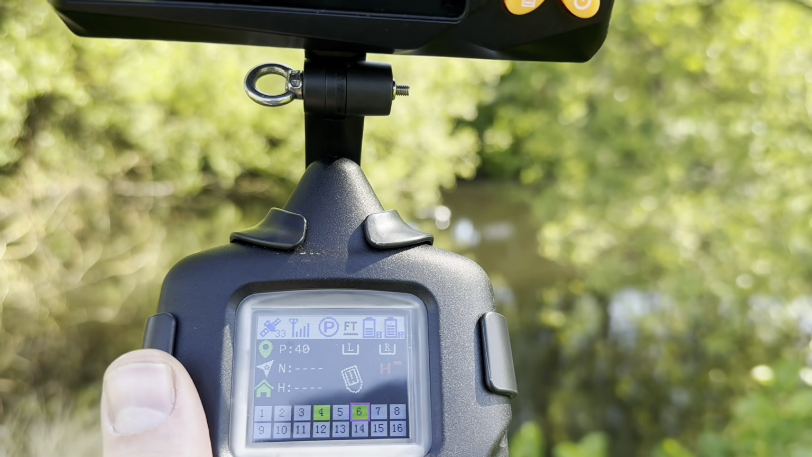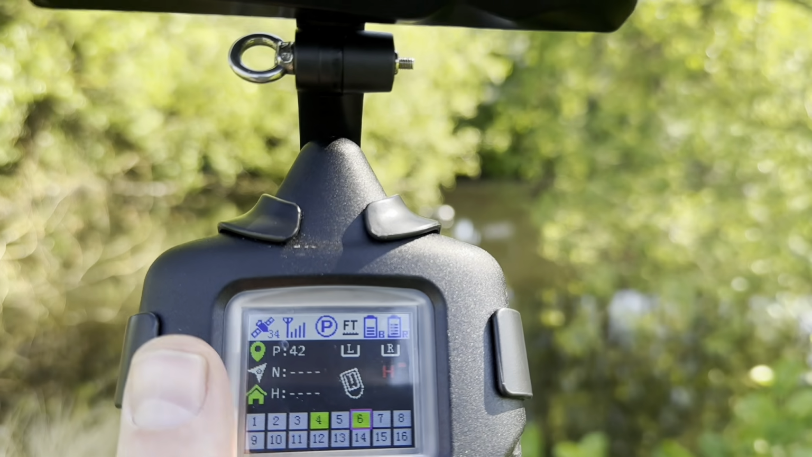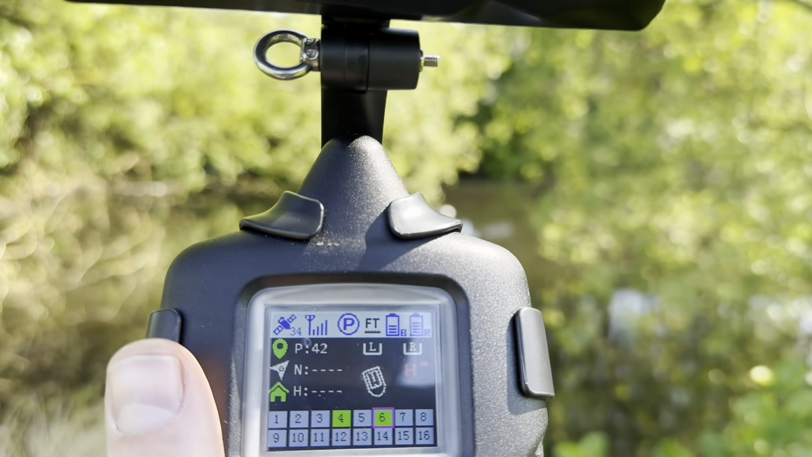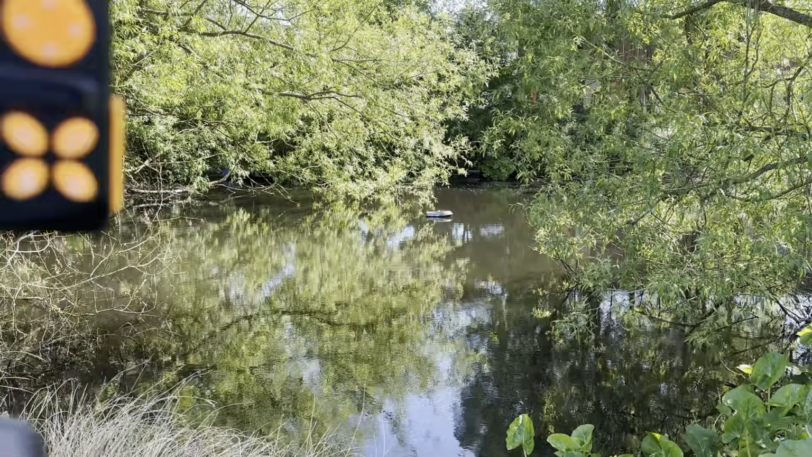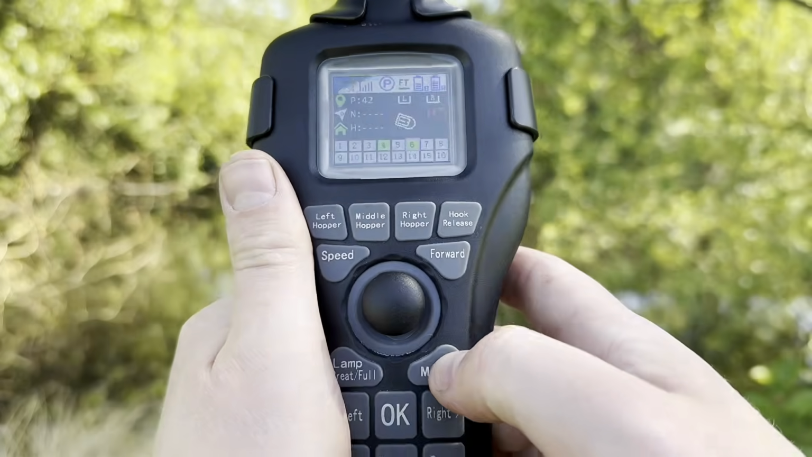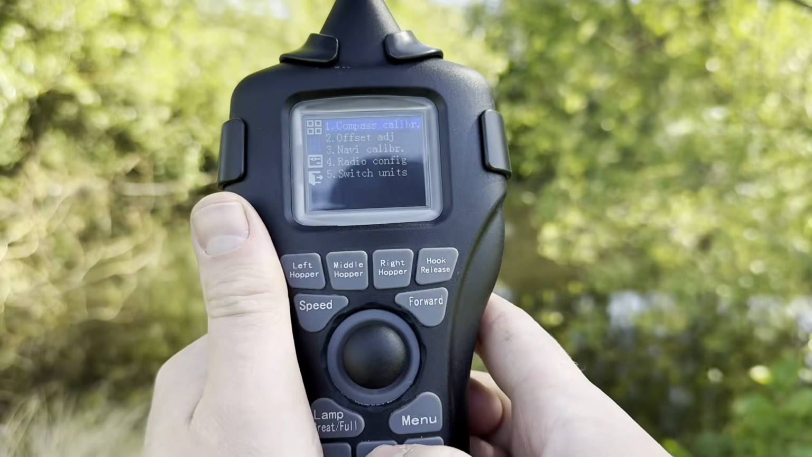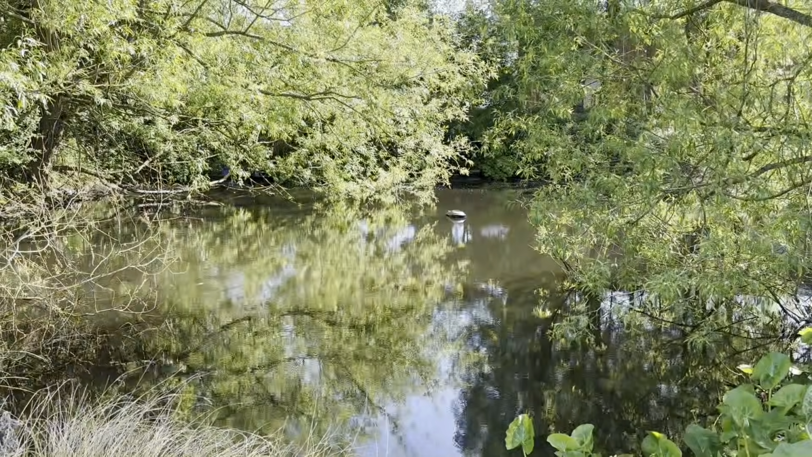Whilst it's climbing, if you save a spot or try and do anything, it can actually cause it to be inaccurate. You want to make sure that you're on a similar number to what it was when you saved the spot, for example. So as we can see here, the boat in the background, we've got 34 satellites. First thing I'm going to do is go into the menu, press it twice, and we see compass calibration. Compass calibration is the most important thing for GPS accuracy.